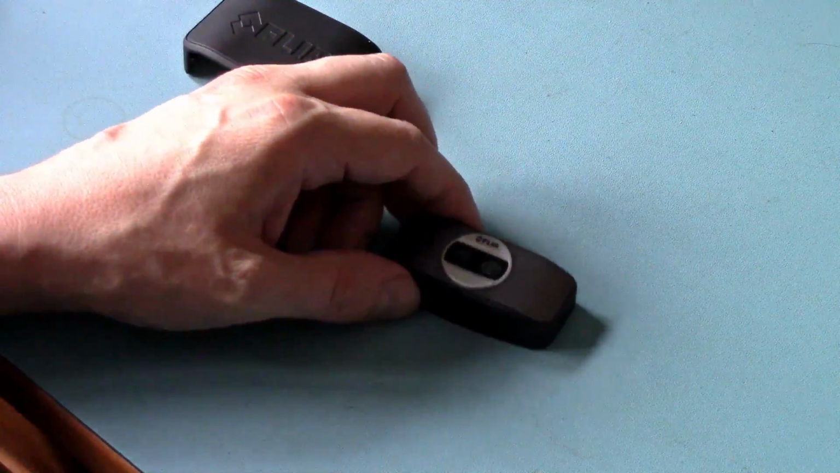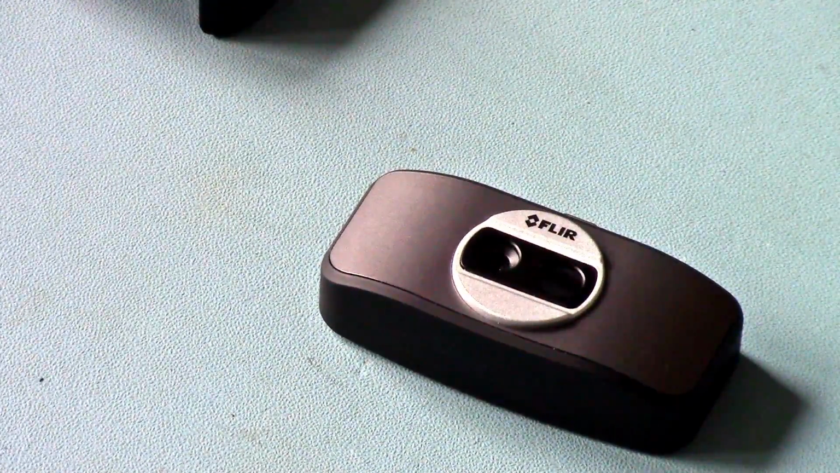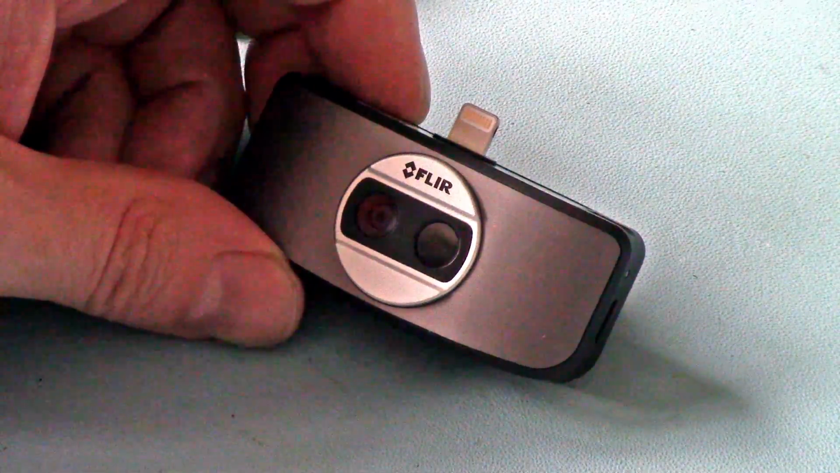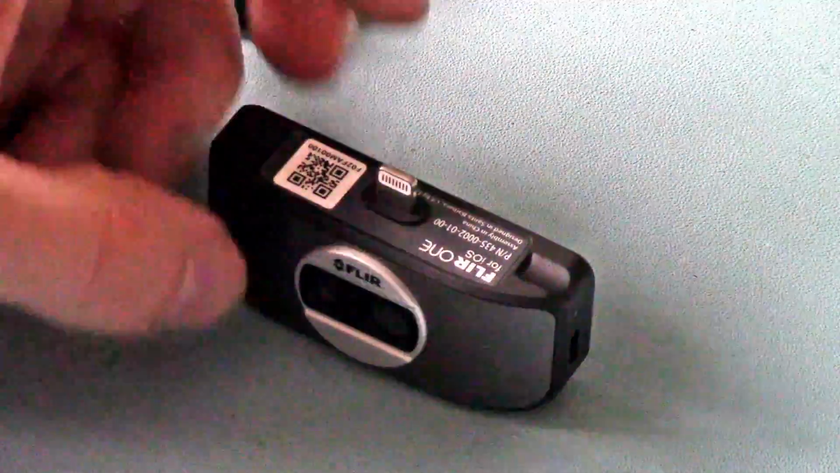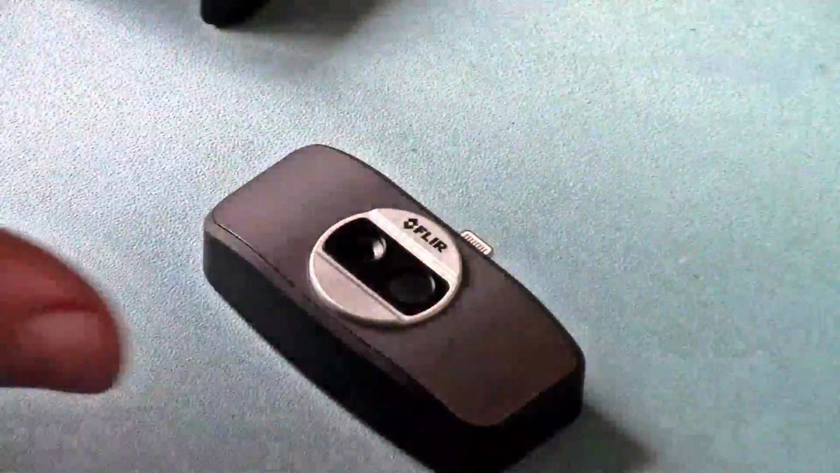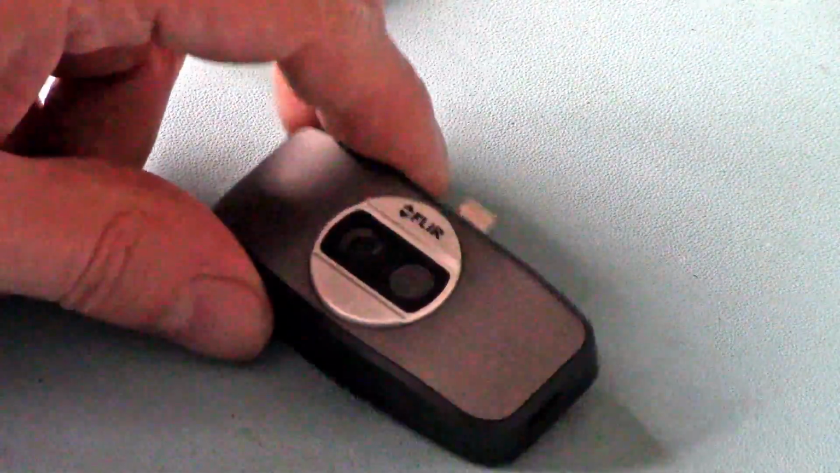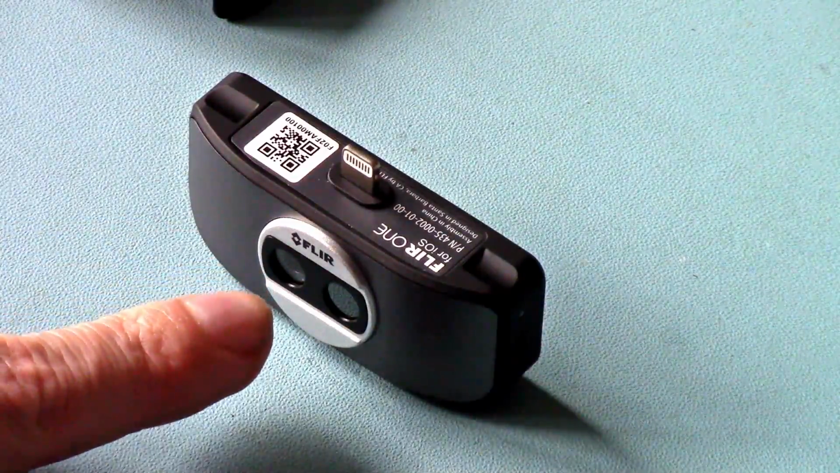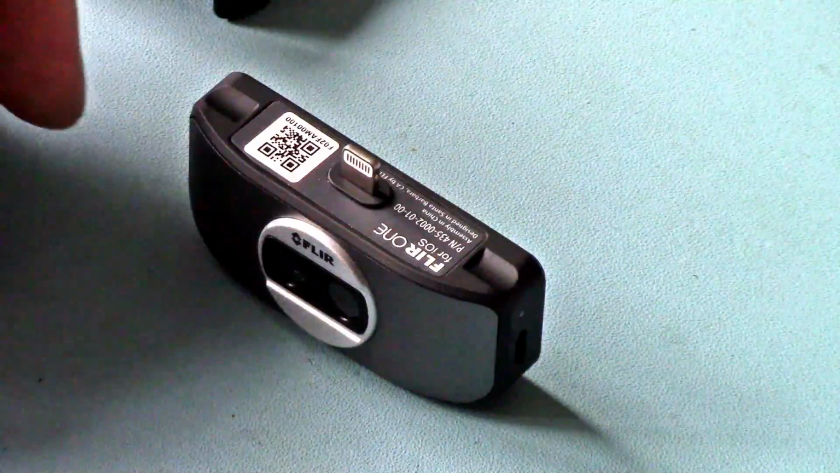So basically, I got this. That was when I got in touch with product support, and I didn't get any sort of response until recently. So yeah, basically the cameras do freeze. It does freeze on the phone or whatever device you've got plugged into it.